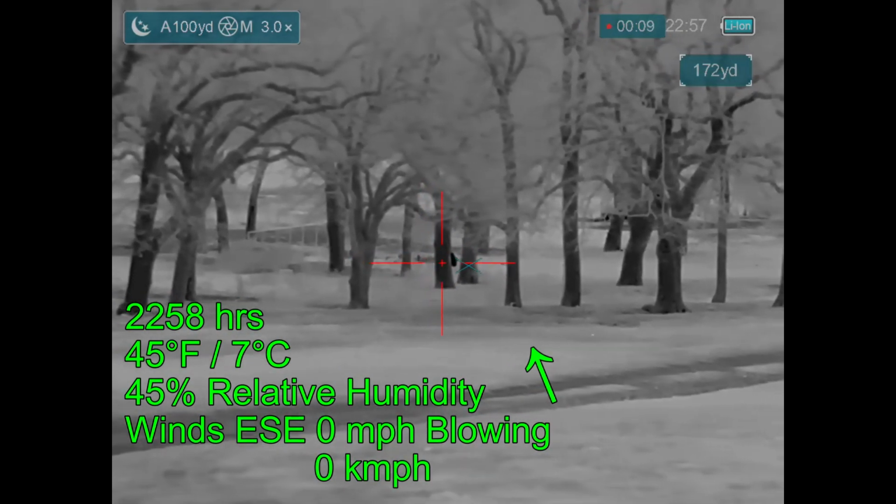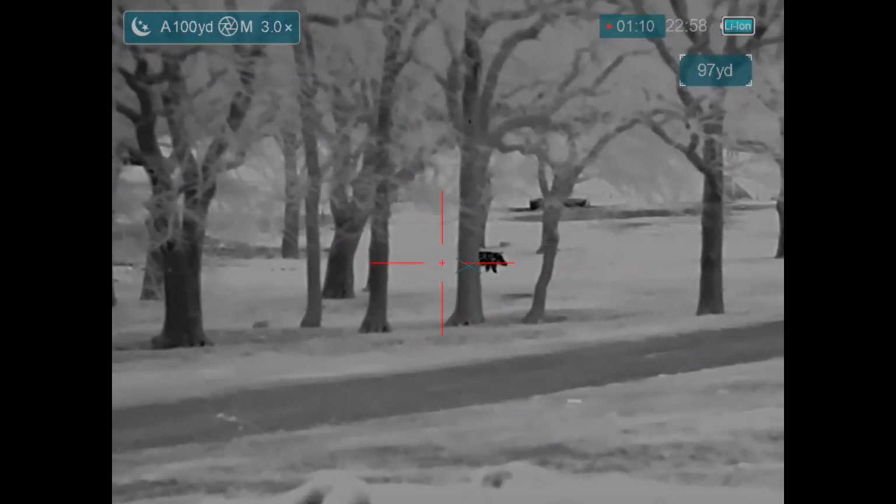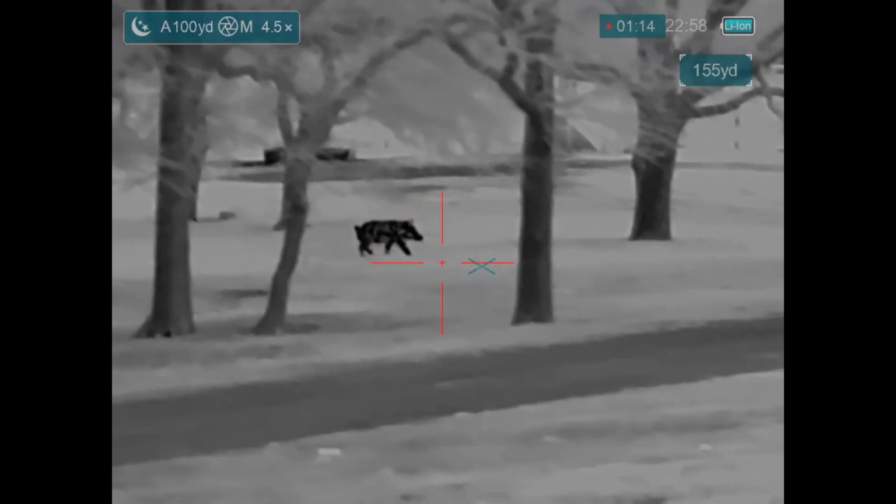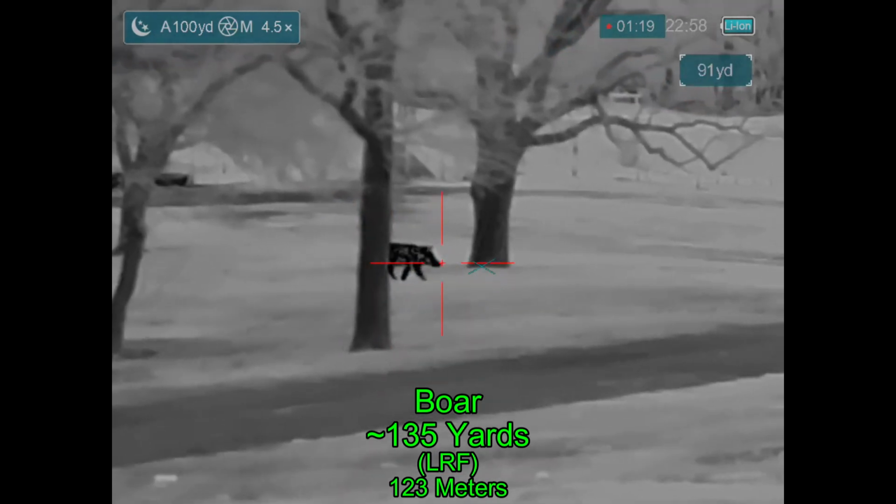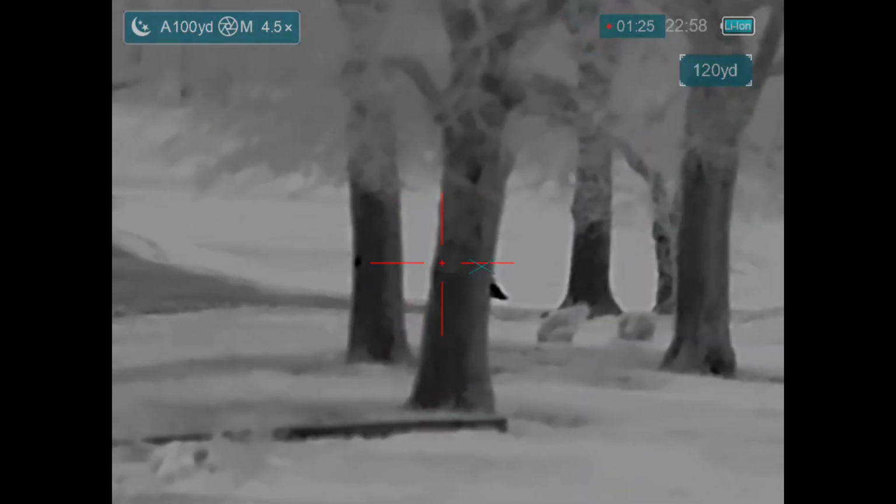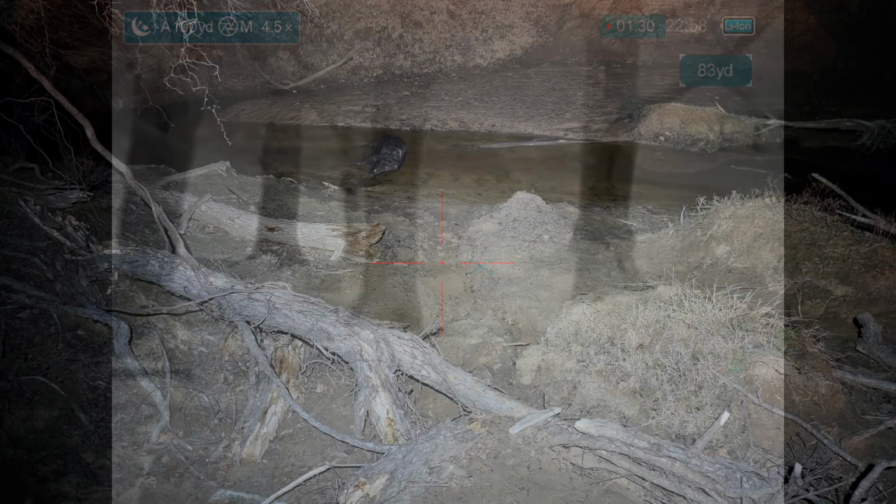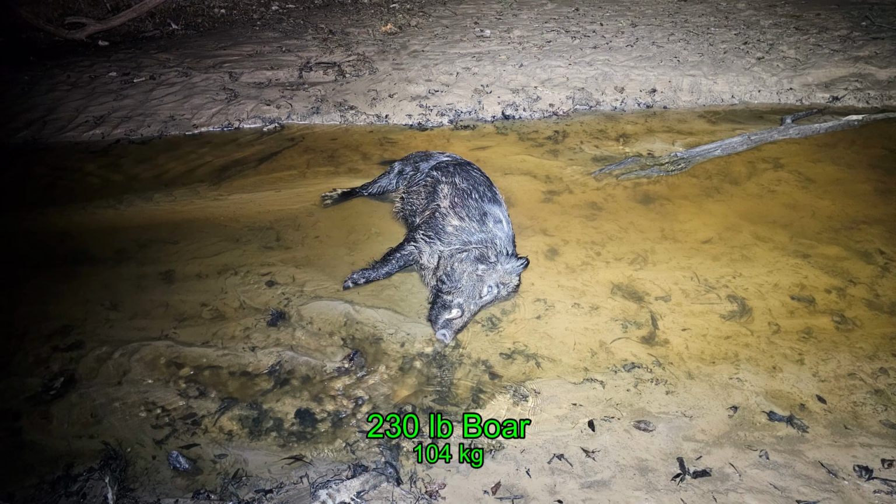The wind is not in my favor, but the wind isn't really blowing at all, so that's not a problem. However, I think he knows I'm here as he starts to go on the move. He's sniffing the air. Yeah. So he's out there at 135 yards. That should be a nice double lung shot. Second shot is stopped by a ballistic tree, and he runs behind the knoll, and eventually I find him down in the creek, and he came in at 230 pounds, and he did it for my night.